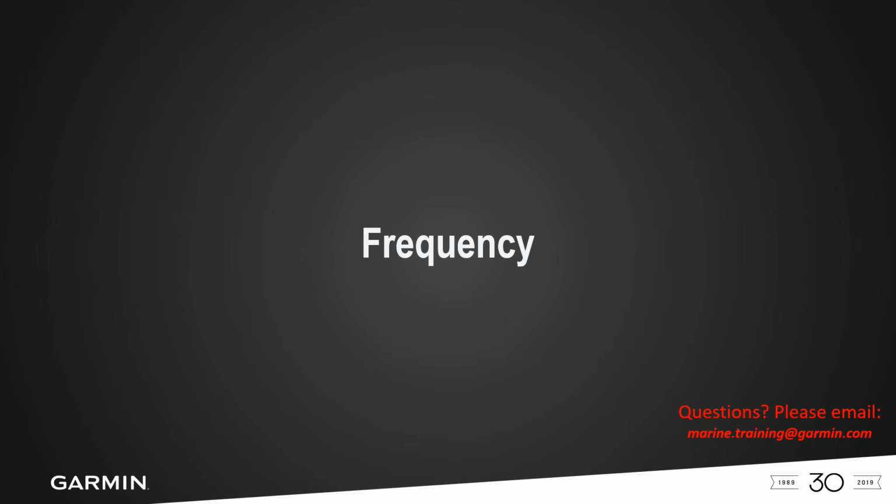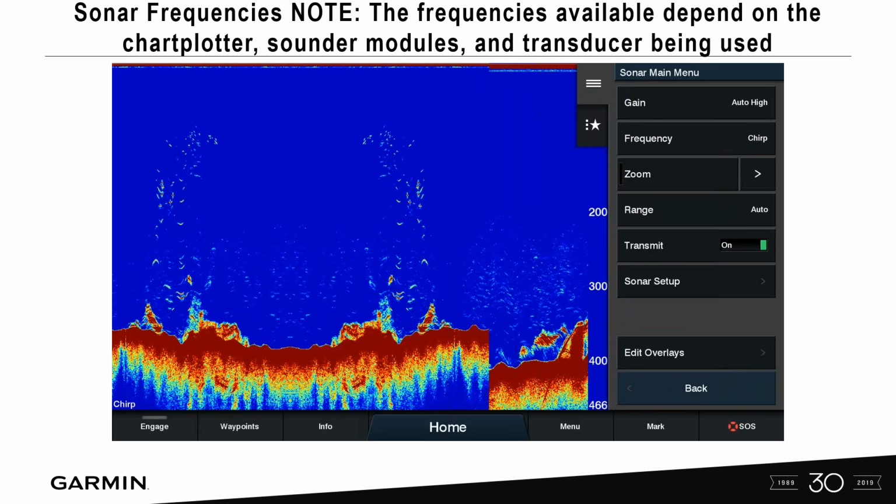Frequency. So this is talked about a lot at shows. People ask about frequencies. Should I use chirp? Should I use just traditional sonar, 50, 200 kilohertz? The frequency is dependent upon, number one, the unit, either the head unit, XSV model, black box sonar, and the transducer that is connected to it, okay?